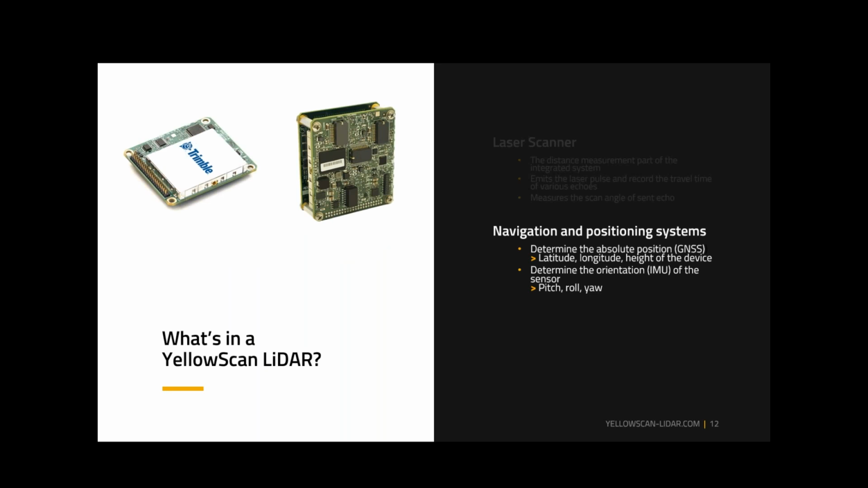Of course, then you have the navigation and positioning systems. This again is the Trimble product, the APX15 and the APX20 are the two products that we're currently using in our LiDAR systems. Using those to determine the absolute position. This is the GNSS side of the boards, as well as the orientation, which is the IMU, or the inertial measurement unit of the sensor.